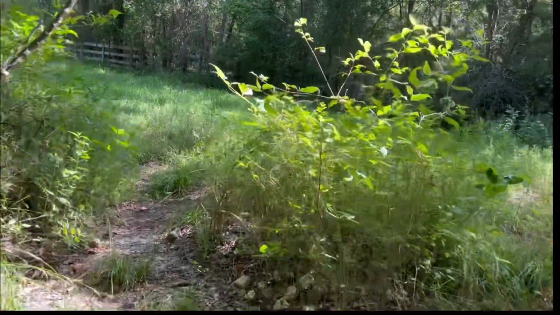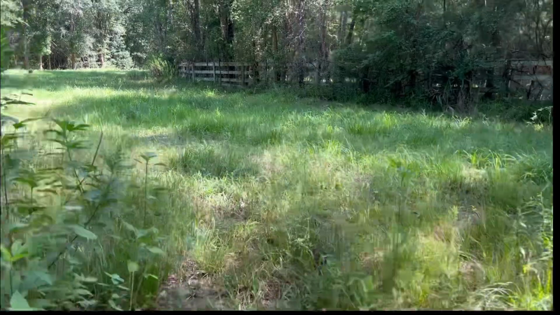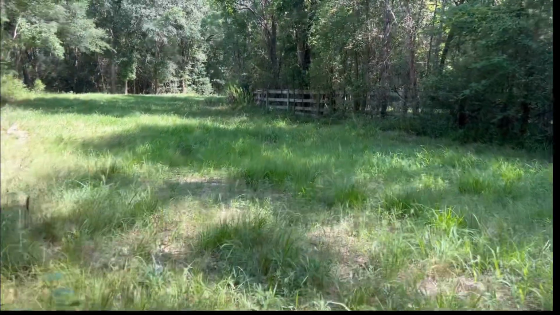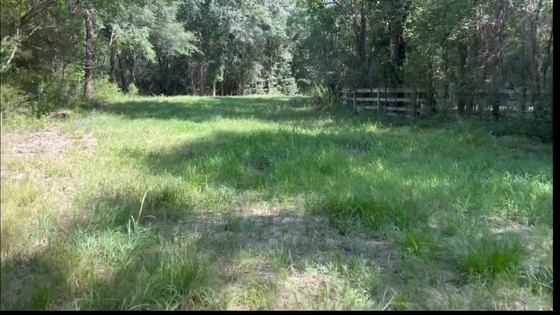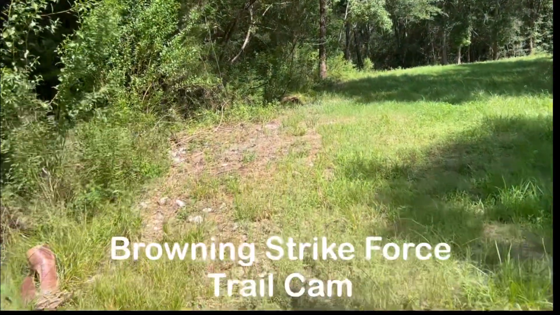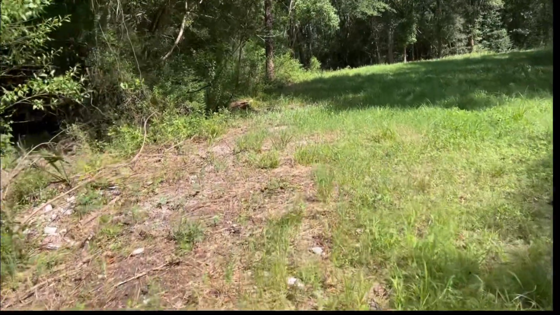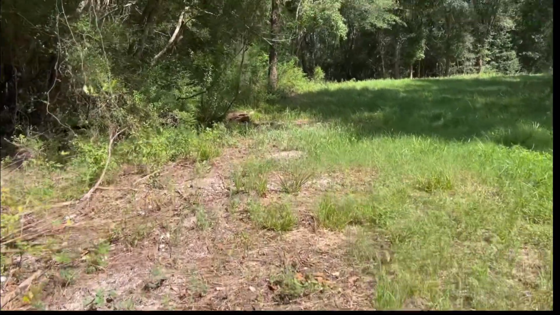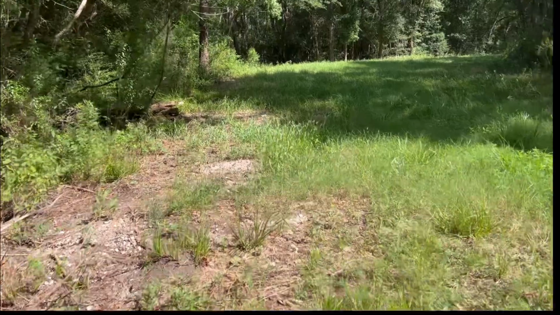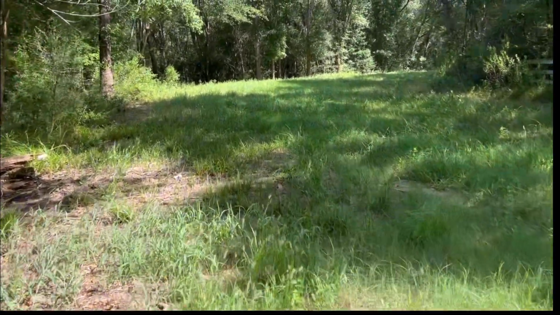All right, well, we're over by the last area, and we've got a Browning trail cam with a SIM card on it, so we'll check and see what we got on that.